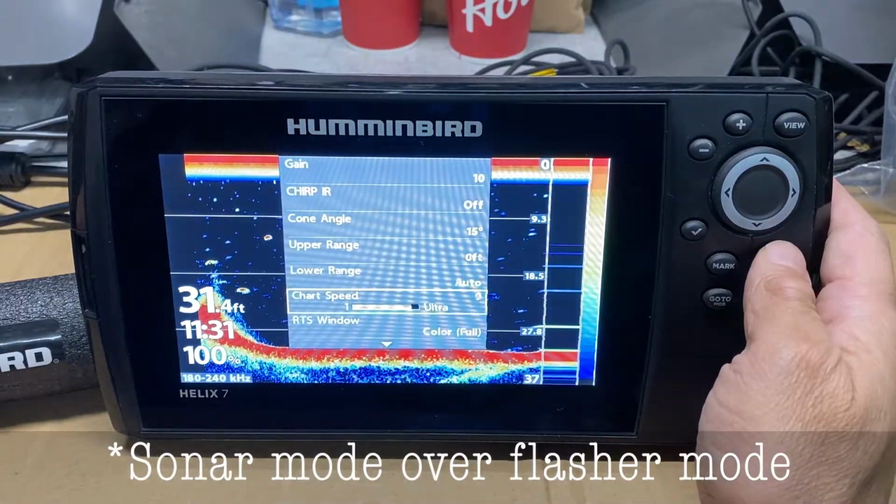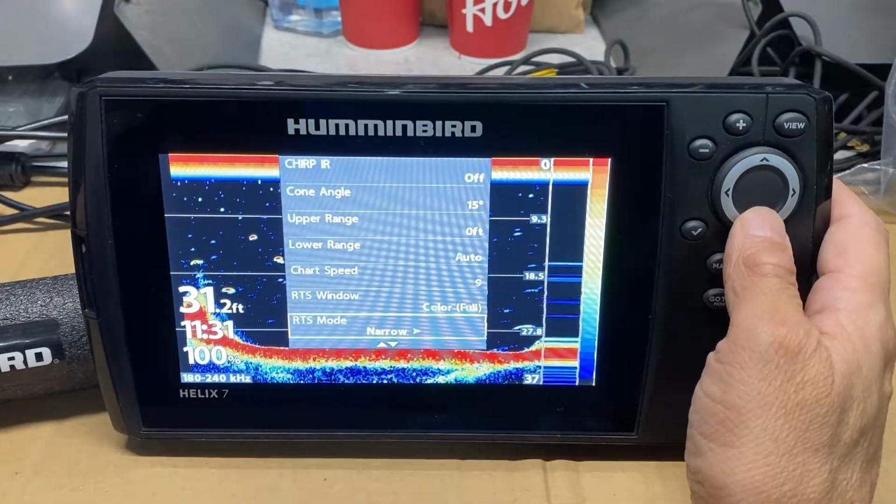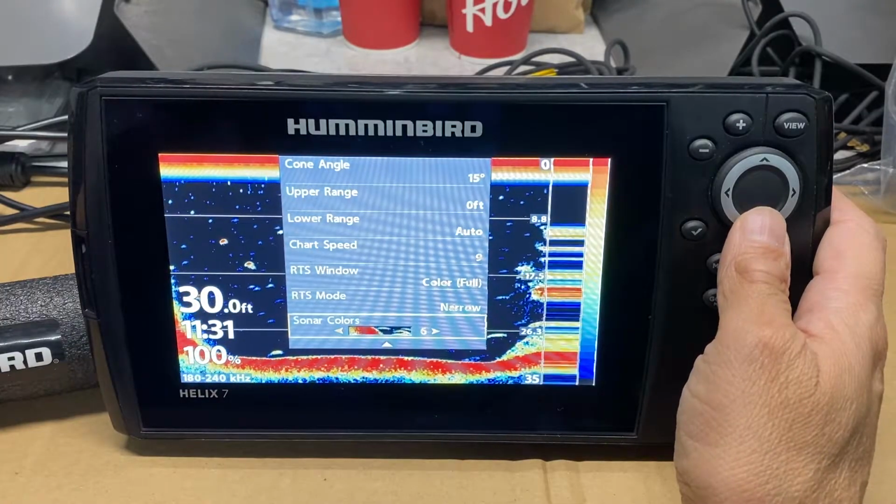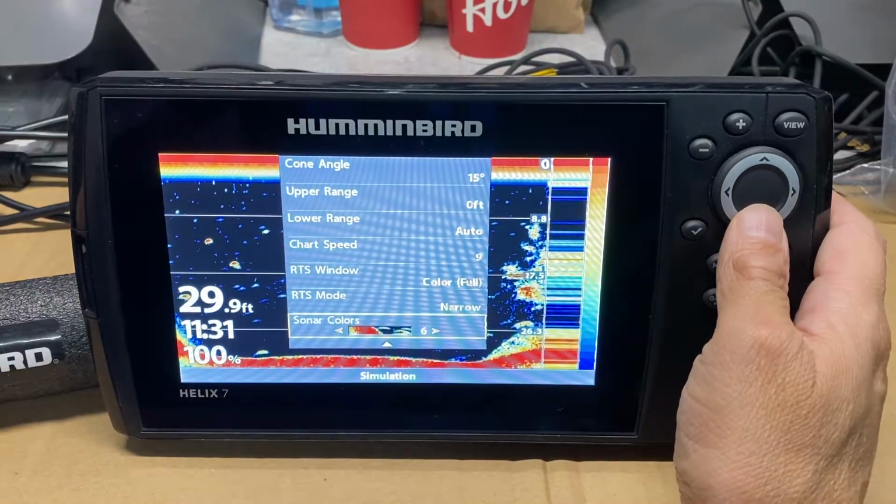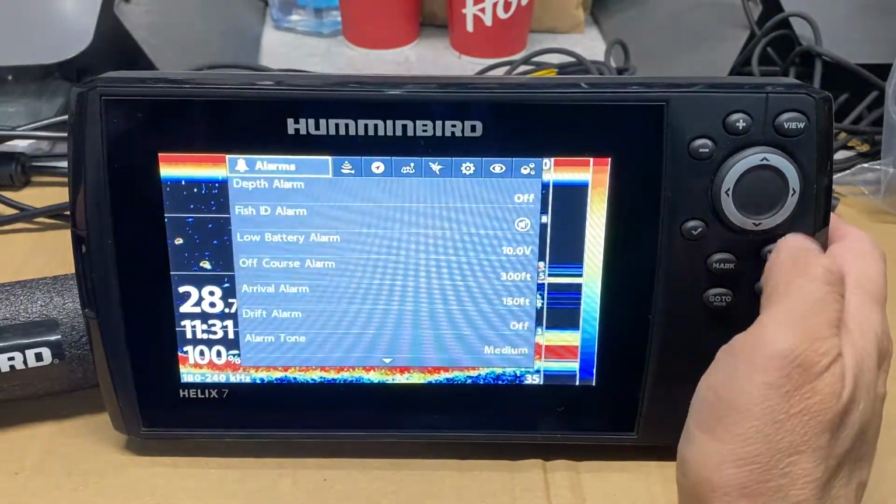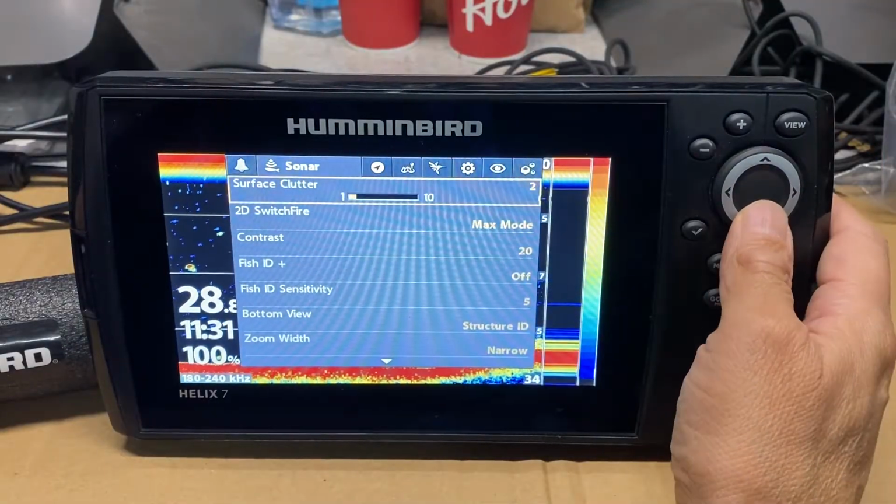So we hit the menu button. We're going to go through each feature. Sonar colors number 6 works well. The dark color works really well when there's a lot of white snow and bright sun out. So the dark mode's a good feature. We hit the menu button twice. We go to the Sonar.